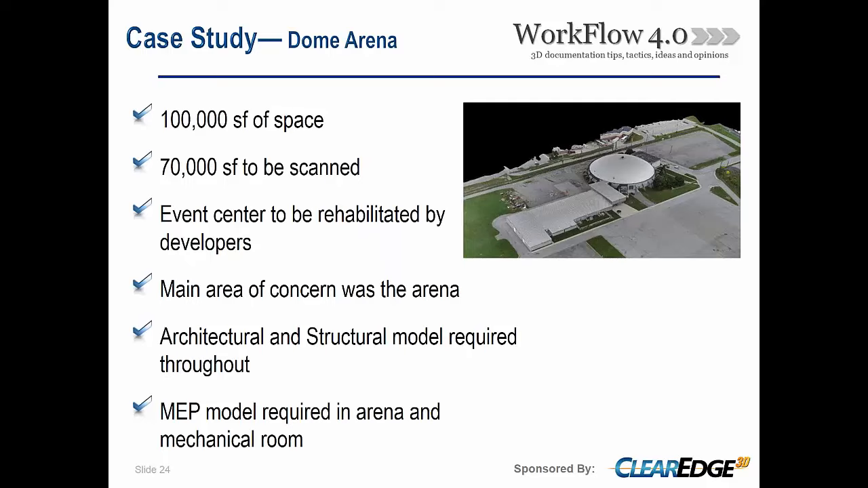This particular arena is being redeveloped to be used again as an arena and an event center, where it kind of lacked in the past number of years as it's become dilapidated. So they're really focusing on getting an existing conditions model as a point of beginning to begin design with, and they're actually currently in design as we speak. The main area of concern was that arena because of that unique geometry. The Expo Center, quite honestly, was a large metal building, and there isn't really anything too special about it, so that's part of the area that we've avoided.